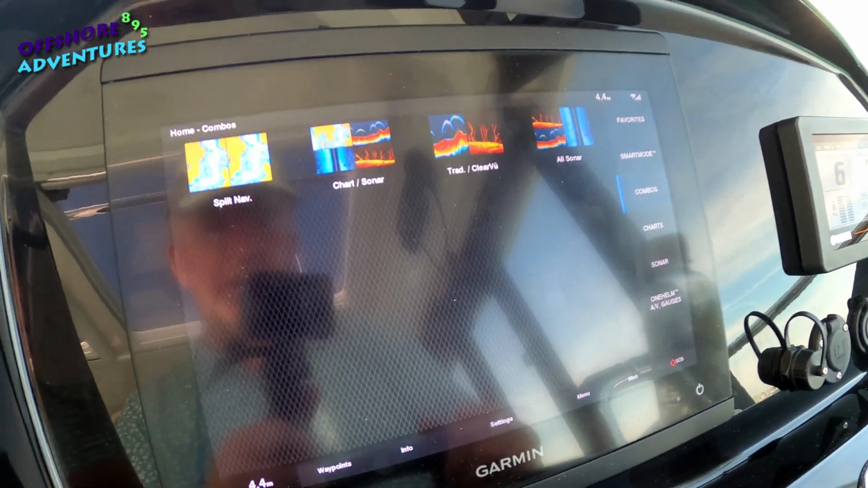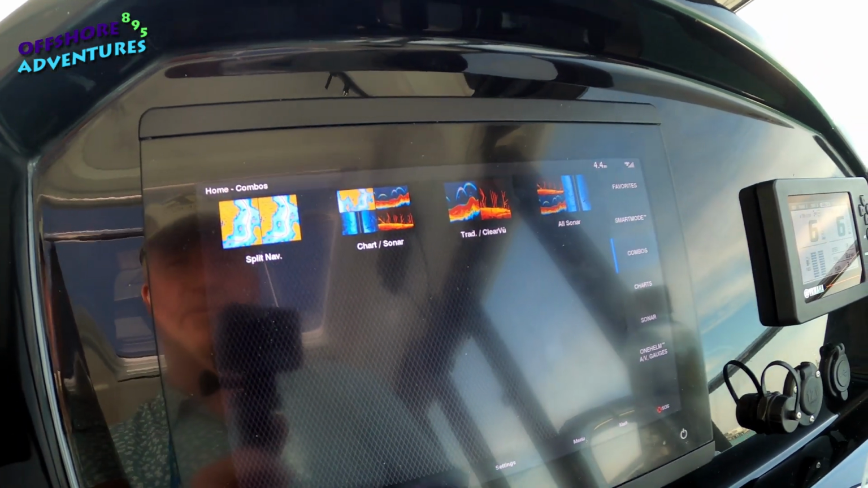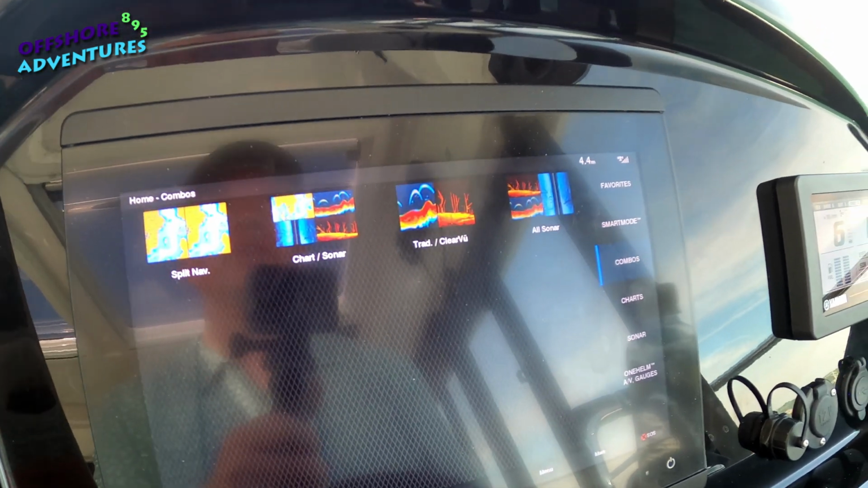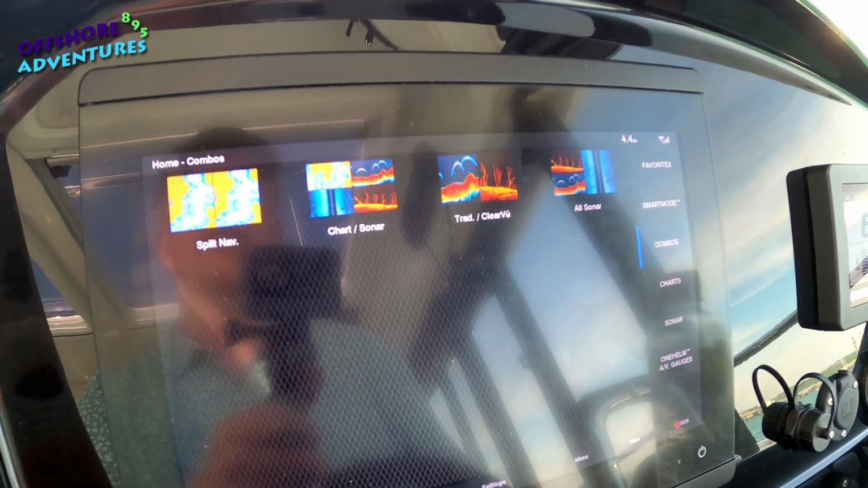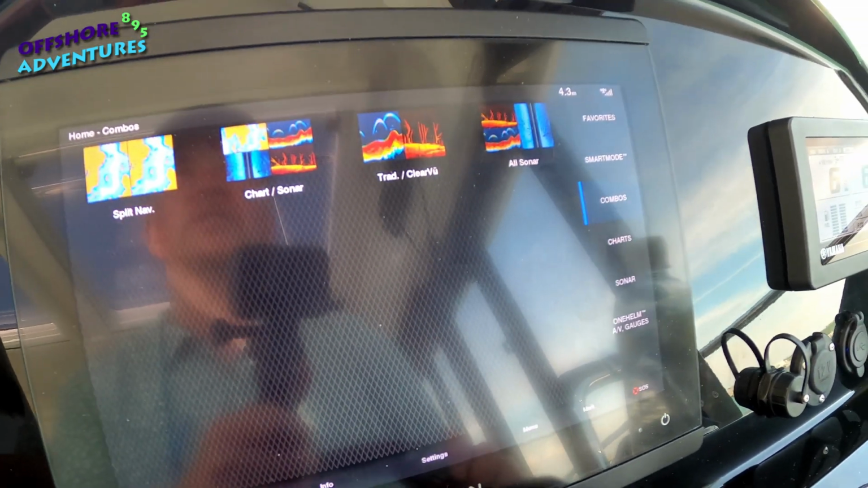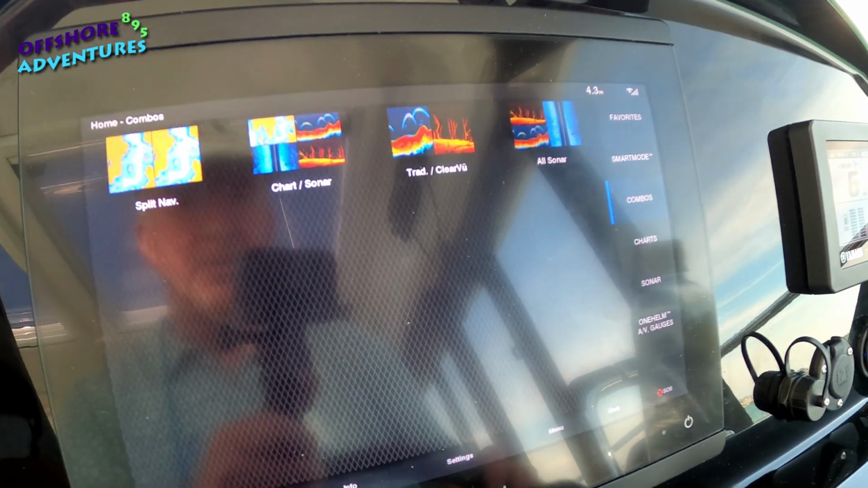So from the home screen again, we can choose combos here, and that gives you an option for all the different types of screen that you can use for your sonar. Obviously with this GT54 UHD, it has some facilities that other transducers wouldn't provide, so you just need to check what your transducer is capable of, what sort of views it's capable of providing.